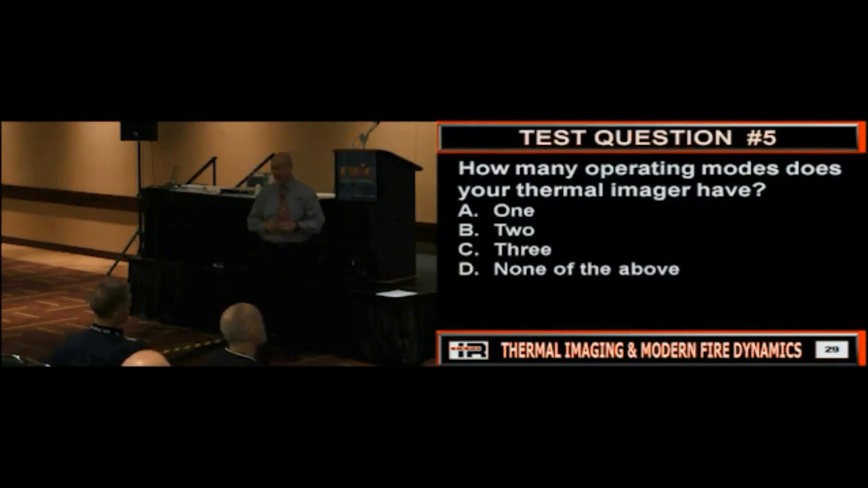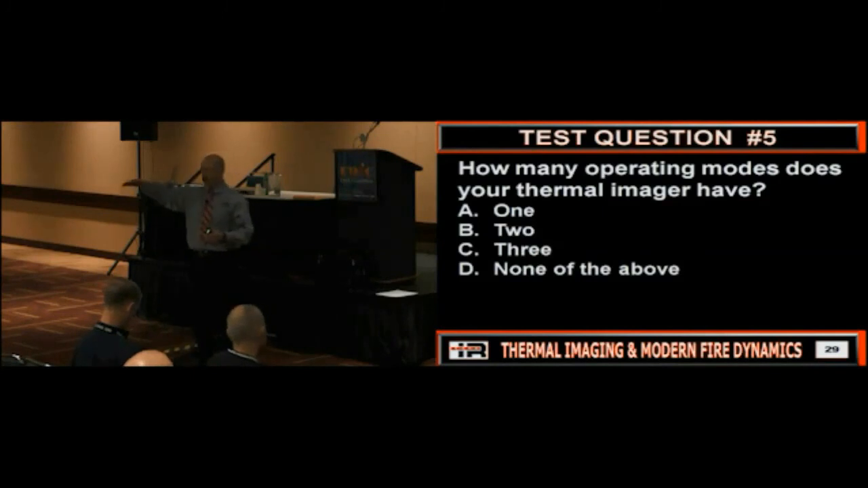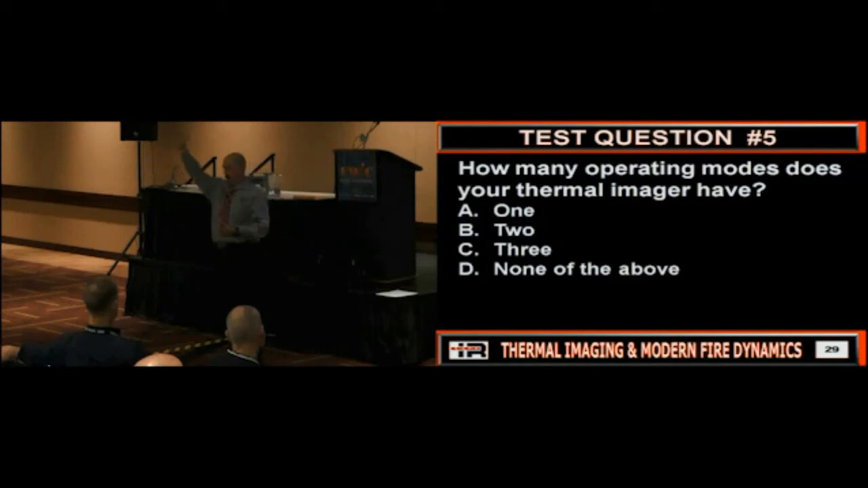How many operating modes does your thermal imager have? Don't confuse this with the NFPA compliant cameras. An NFPA camera will have basic and plus. So is everybody good on that? That's an NFPA compliant issue. I'm asking now about operating modes, and this will only be on microbolometer cameras. BST cameras only have one operation mode. Microbolometers could have multiple modes. Do you know how many modes your camera has?